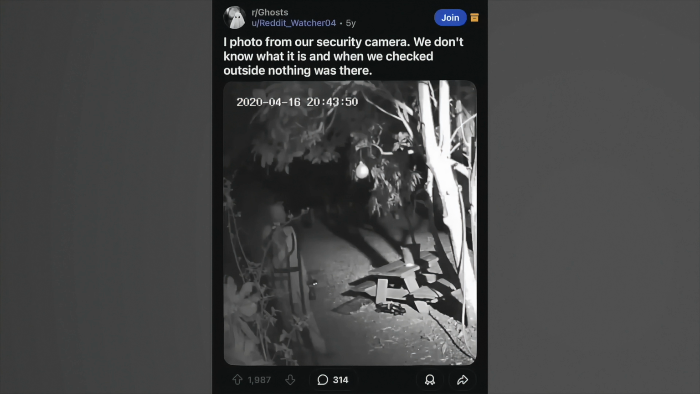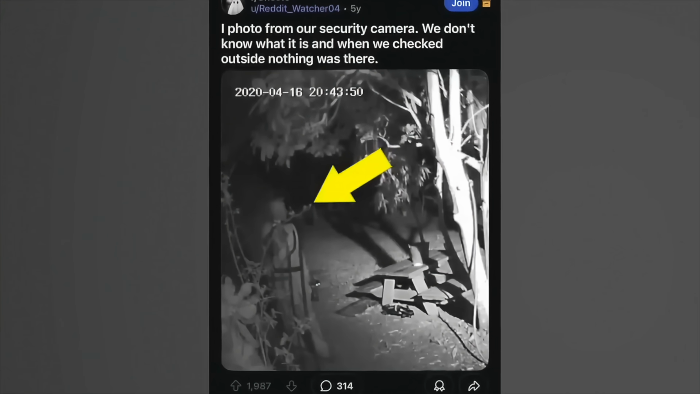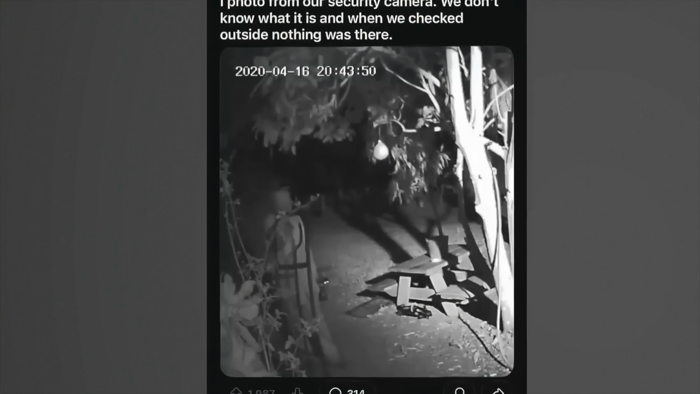So this clip was posted on Reddit, and the person that posted it, English is not their first language. They basically have said, you know, this is a photo of our security camera, we don't know what it is, and then we checked outside, but nothing was there. So I'm not actually sure what they're even asking, but when you go into the comments, people are talking about this figure right here. To me, it looks like he's holding a dolly, like something you would bring sodas in on or move furniture with. And then I see maybe something with eyes down on the ground. Someone else in the comments mentioned something back here in the shadows too.